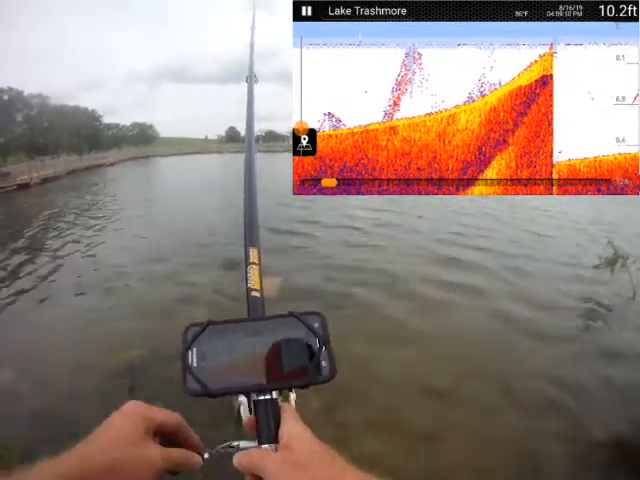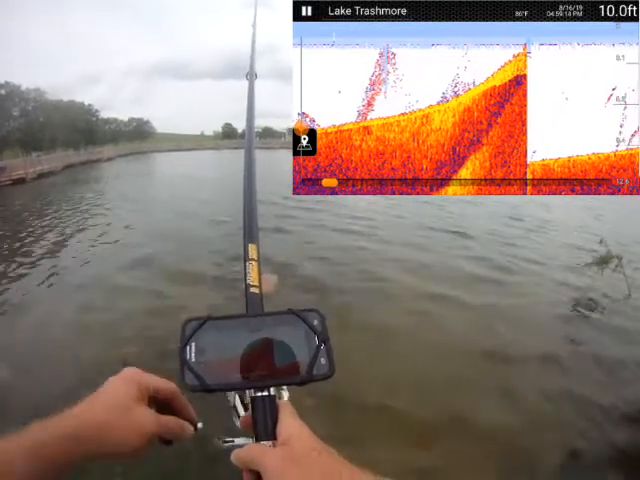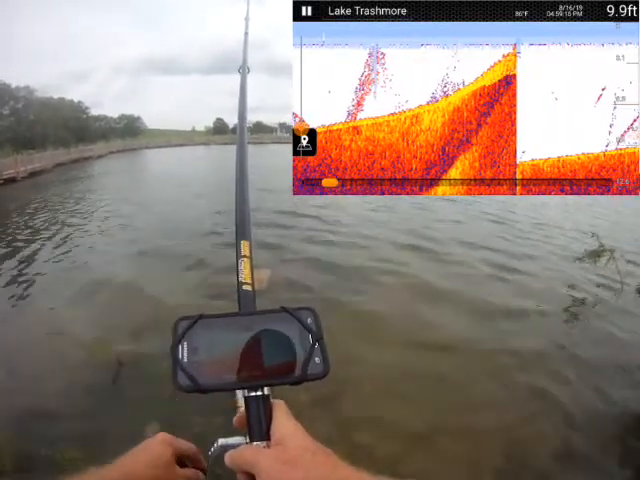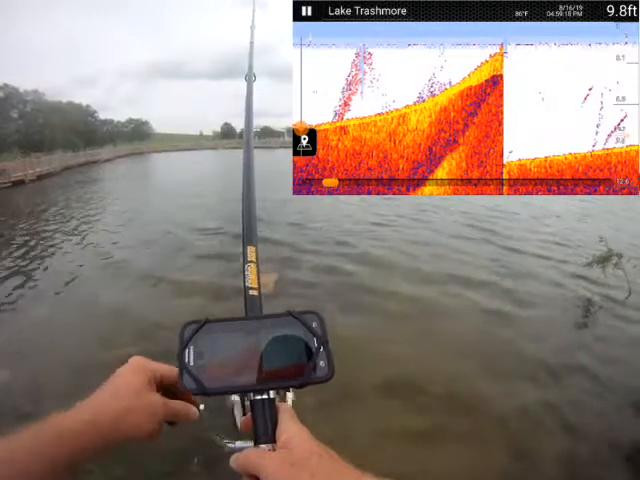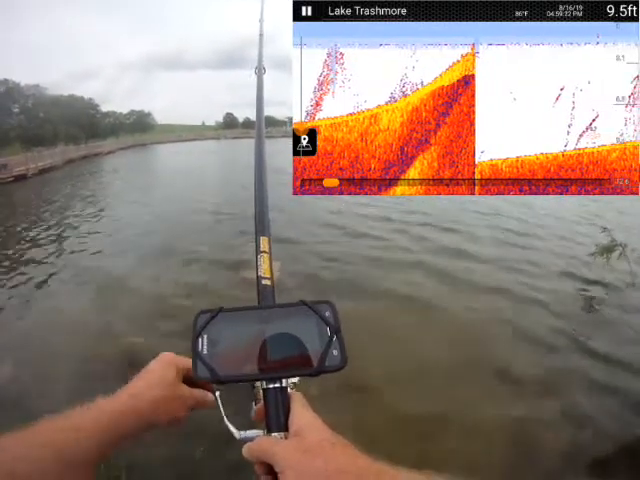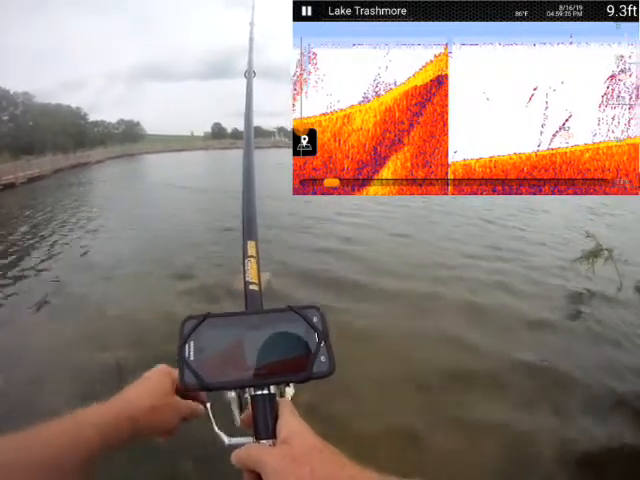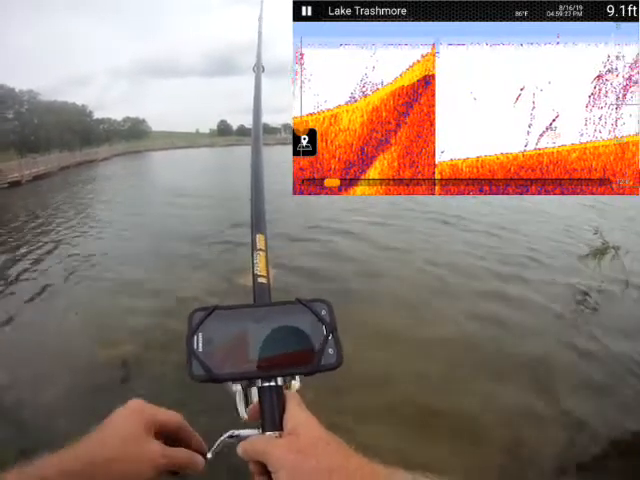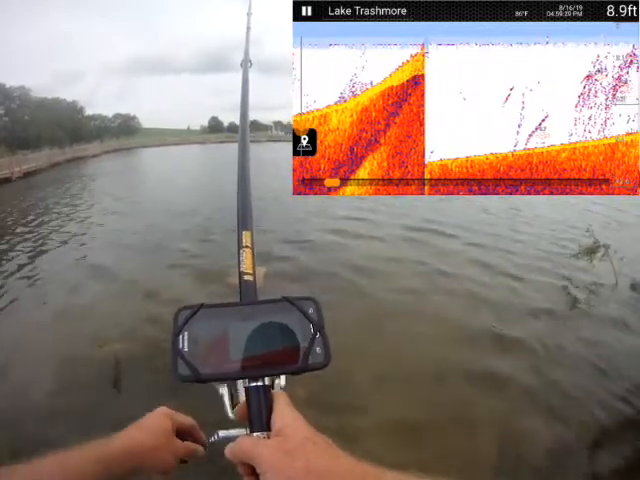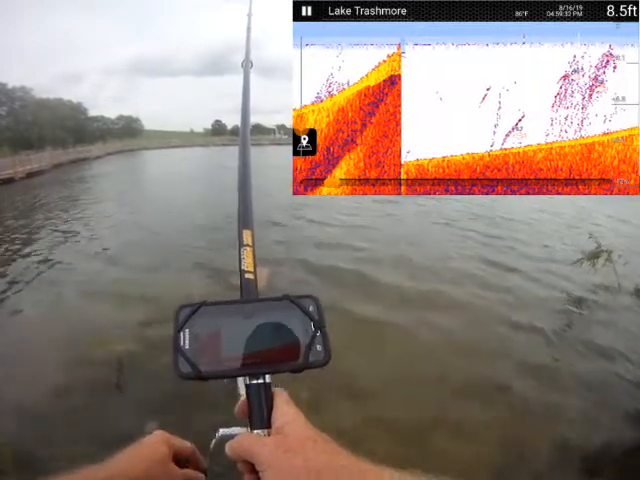It's quite deep. Some more bait fish and possibly some larger fish. So I'm reeling it in. There's a huge concentration of bait fish there. Wow. Scattered all throughout the entire water column.